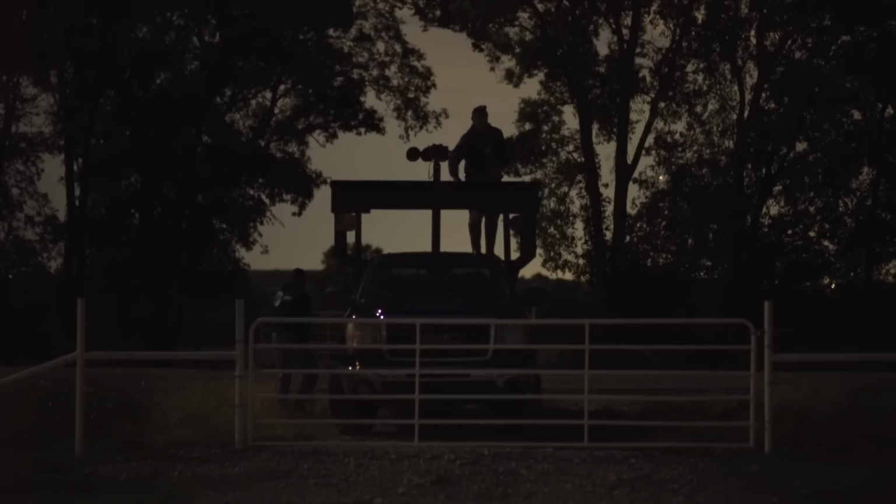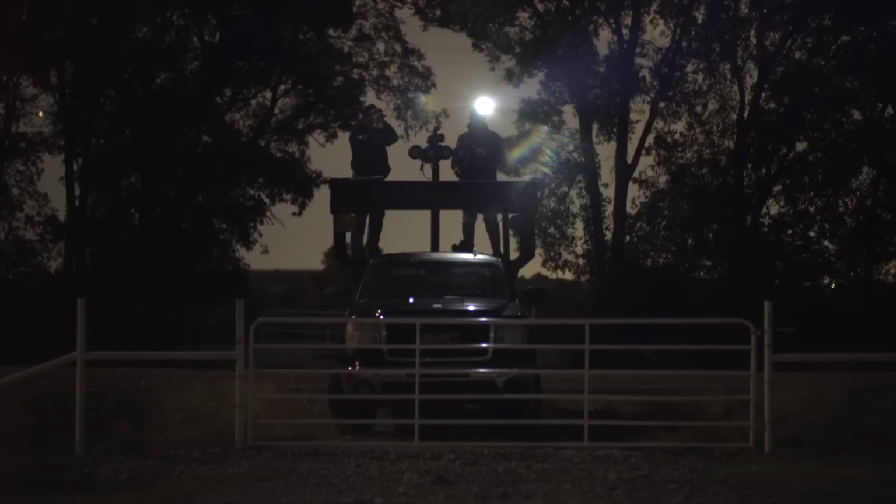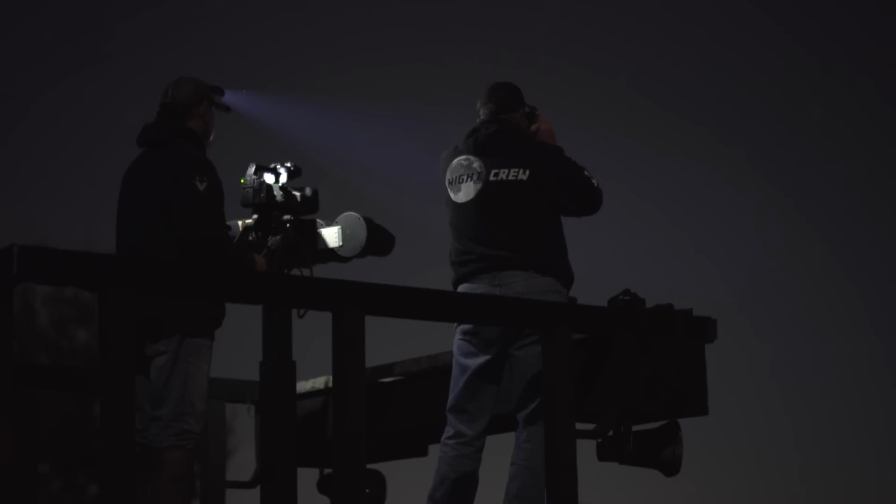The particular thermal unit we use to shoot with takes 2 CR-123 batteries, and I always check to make sure that they're fresh before a stand. And I always carry 2 more spare batteries in my pocket just for backup, all except for this one single solitary moment of mental breakdown. They say timing is everything. Well, we're about to find out in the worst possible way that saying works both ways.